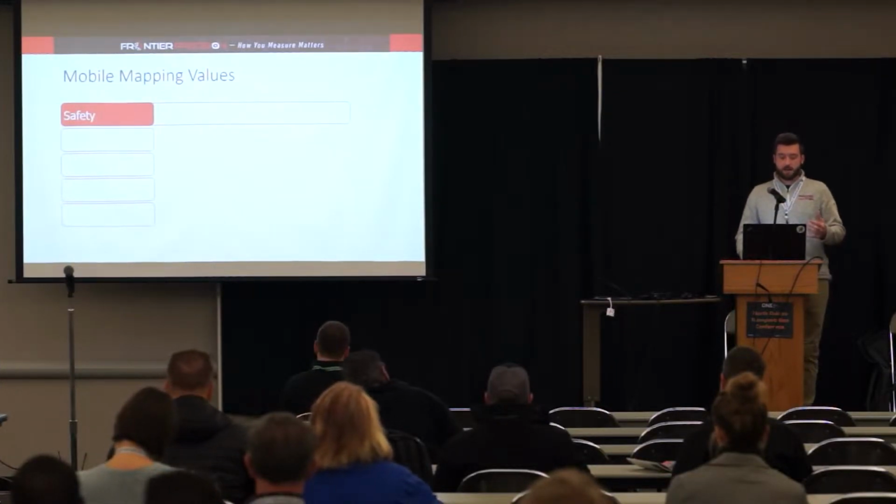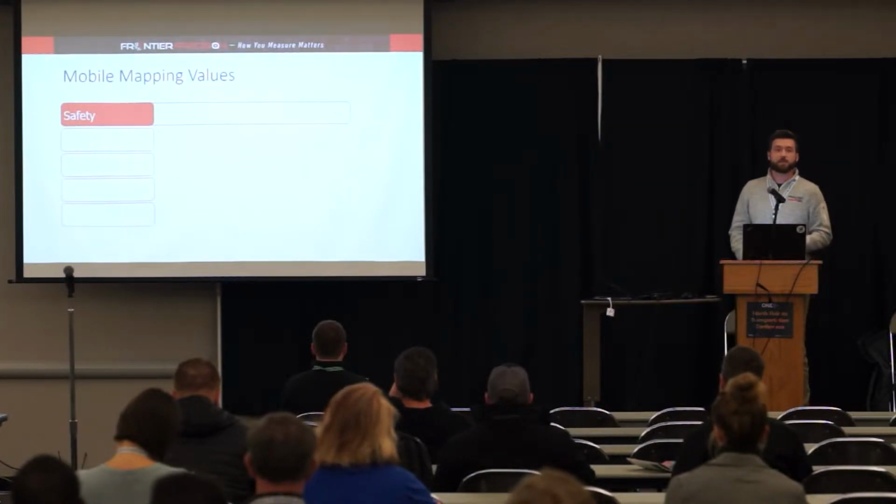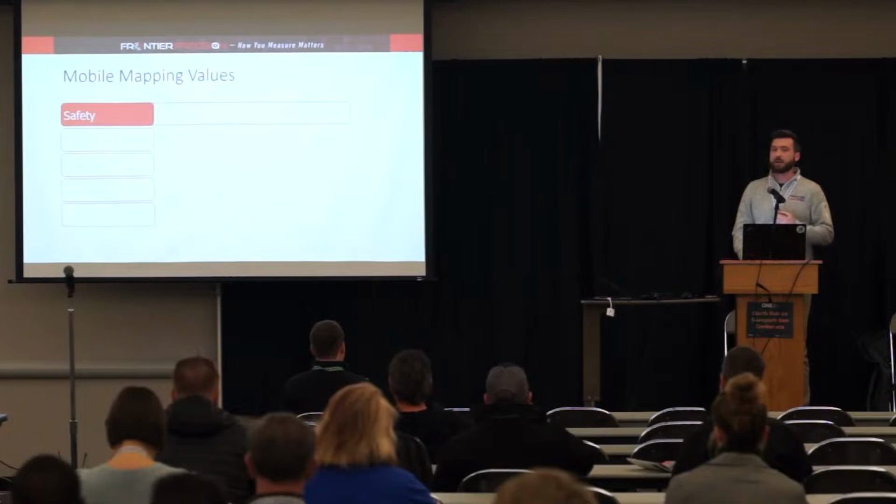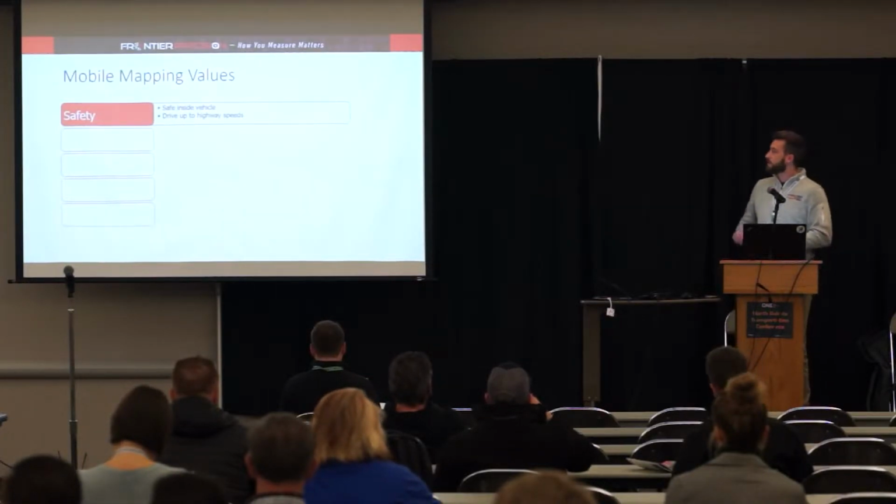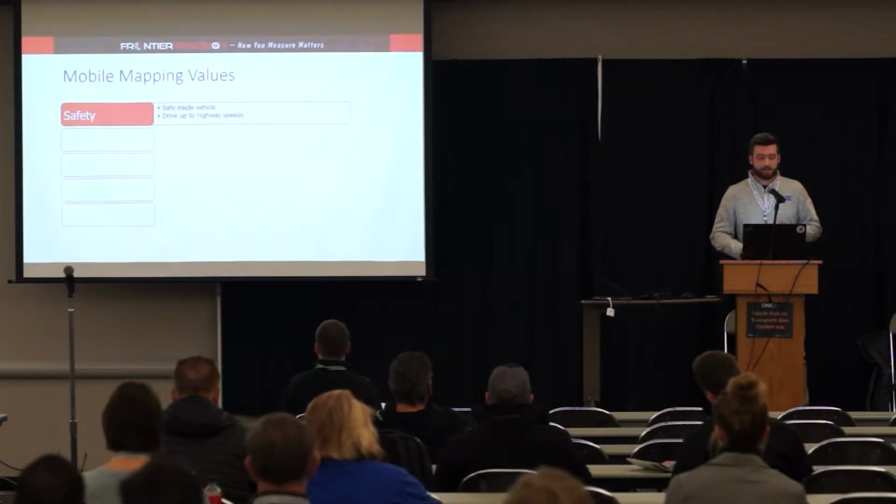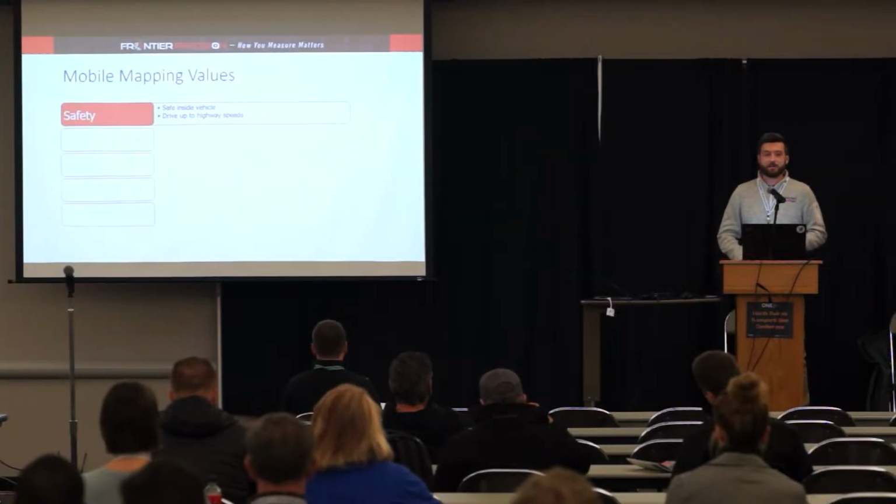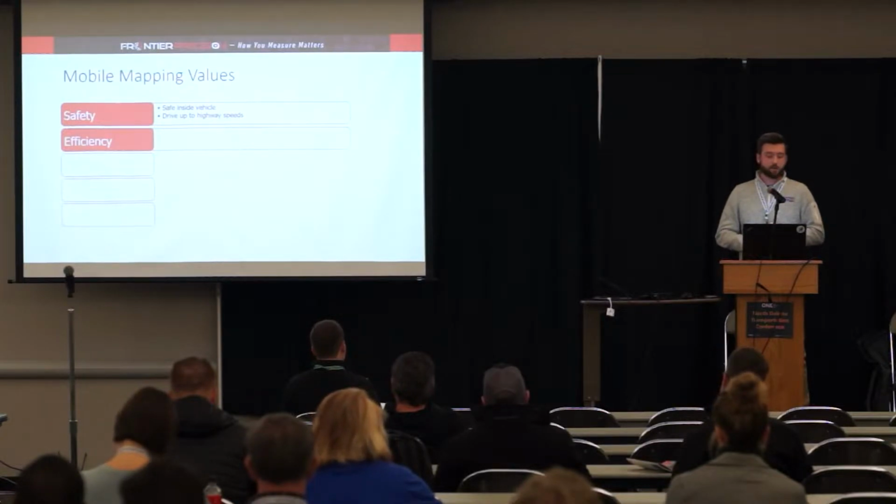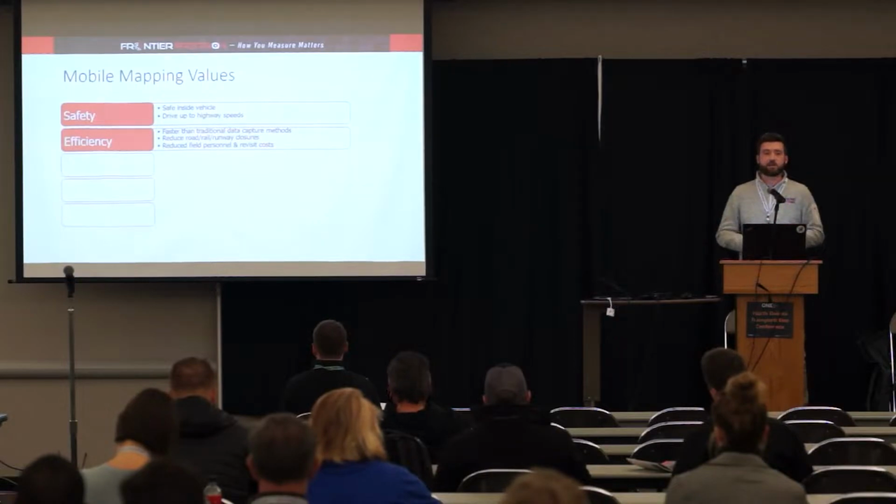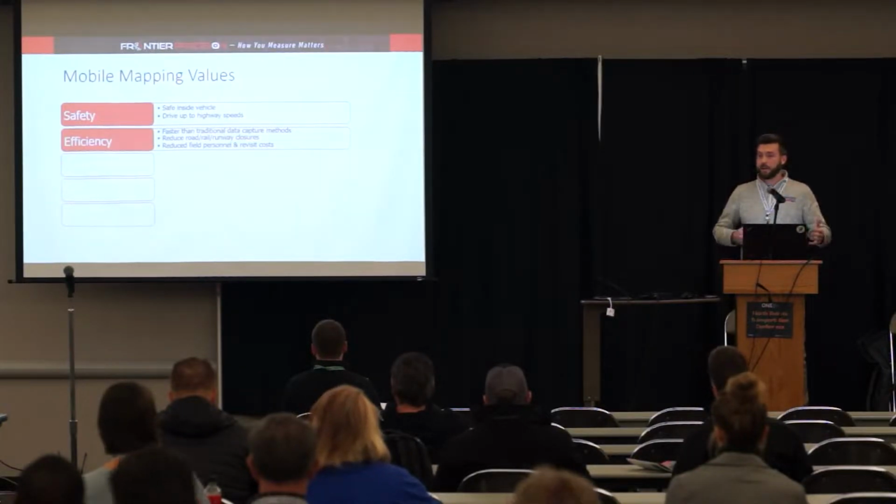There's 5 key values when it comes to mobile mapping. So the first one, and probably the most important for our employees, right? Safety. Safety is a huge value when it comes to mobile mapping systems. We're driving safely inside of a vehicle and able to do that at highway speeds, not impeding traffic. That's a very big one. Efficiency. Being able to capture that information rapidly. Being pretty much hands-off for the most part. Reducing road, rail, or runway closures.